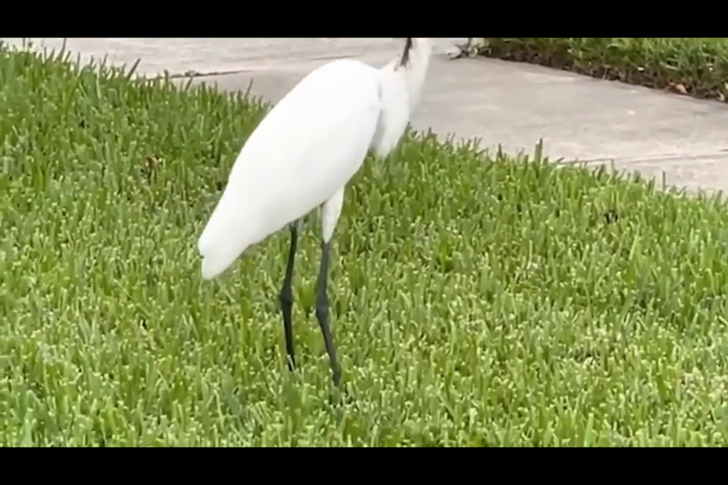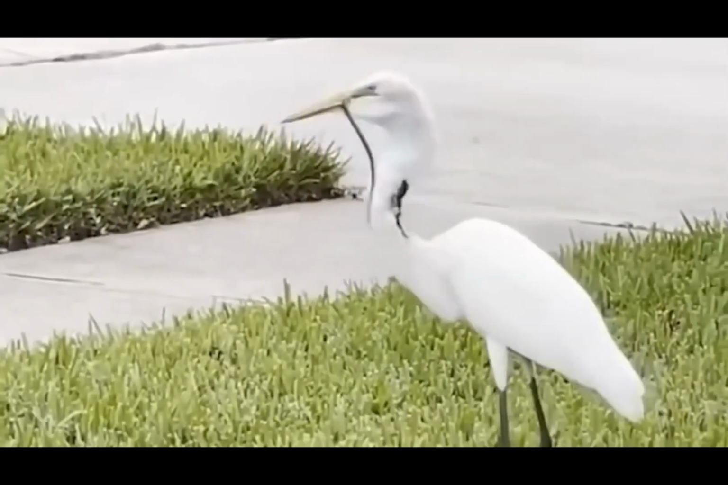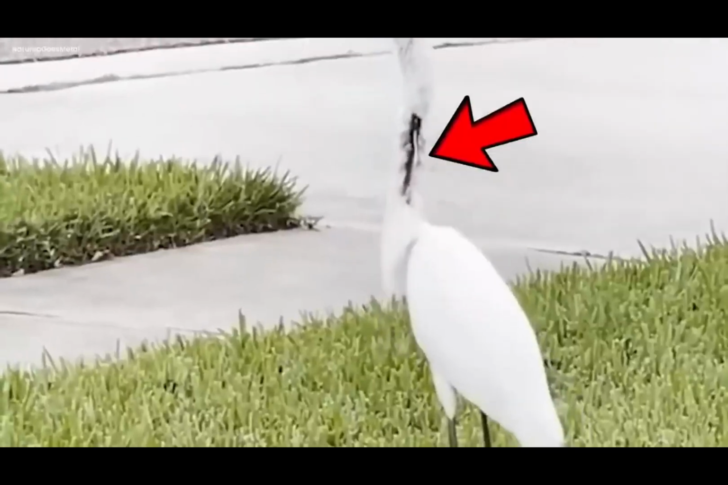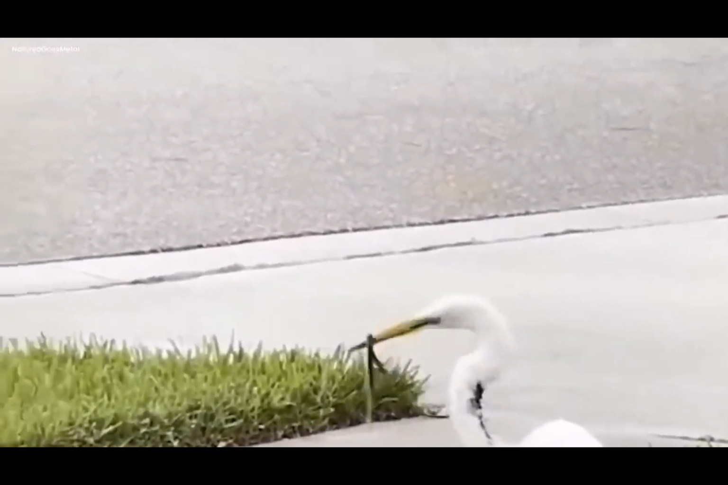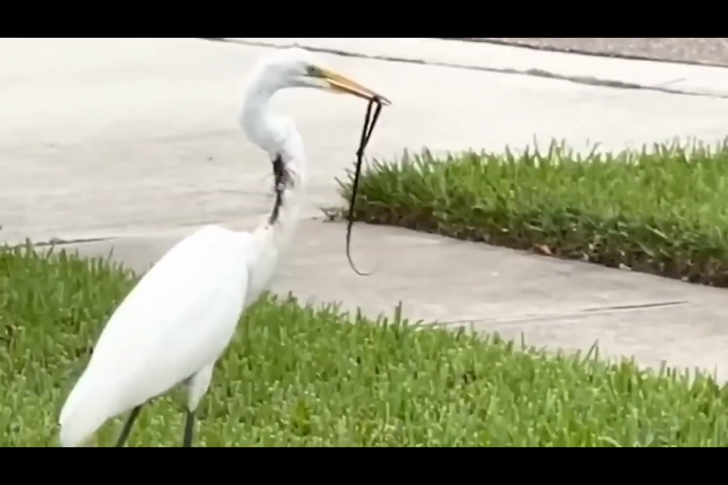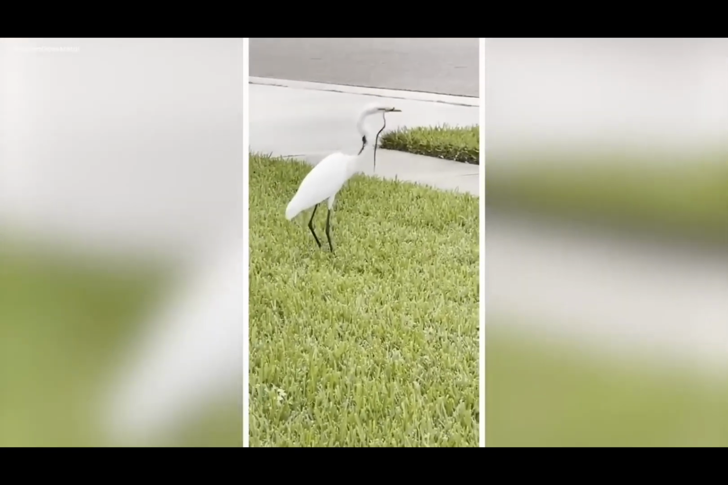The egret, which should have been a symbol of innocence and beauty, now looked haunting. Its eyes revealed the pain it was going through. Nobody knew what had caused this strange hole in its neck, and no one could understand how much the egret was suffering. People in the park watched in amazement, their voices hushed.